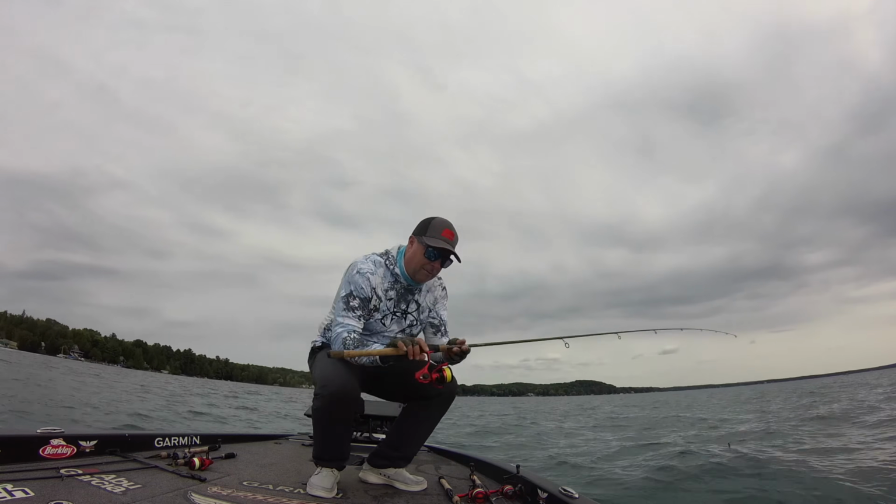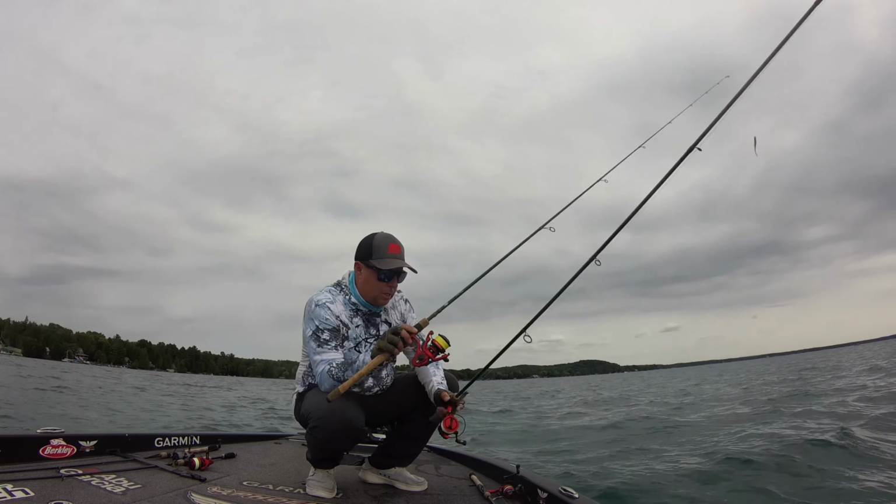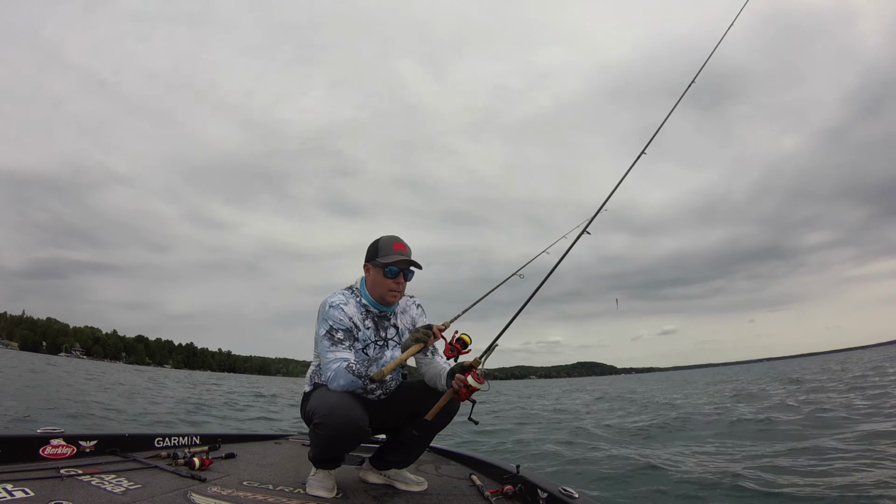You notice too, if you're paying attention, I've got this canary yellow braid. Earlier I was using Fireline. It's got the kind of neon yellow.